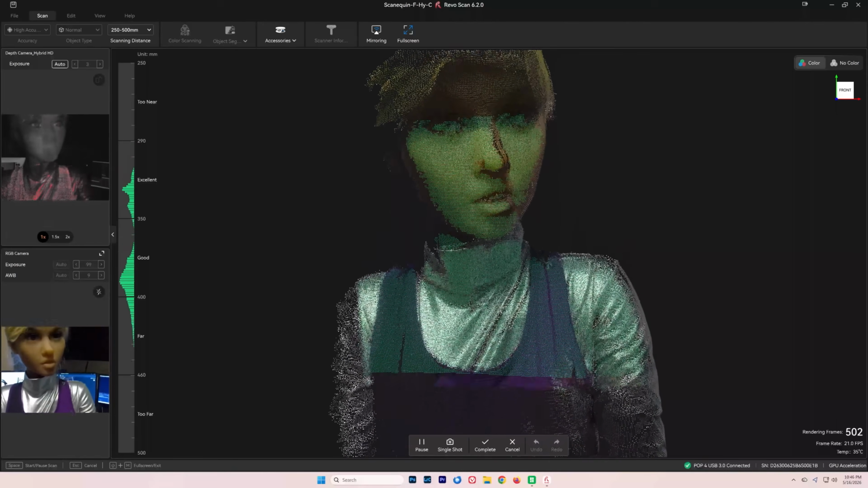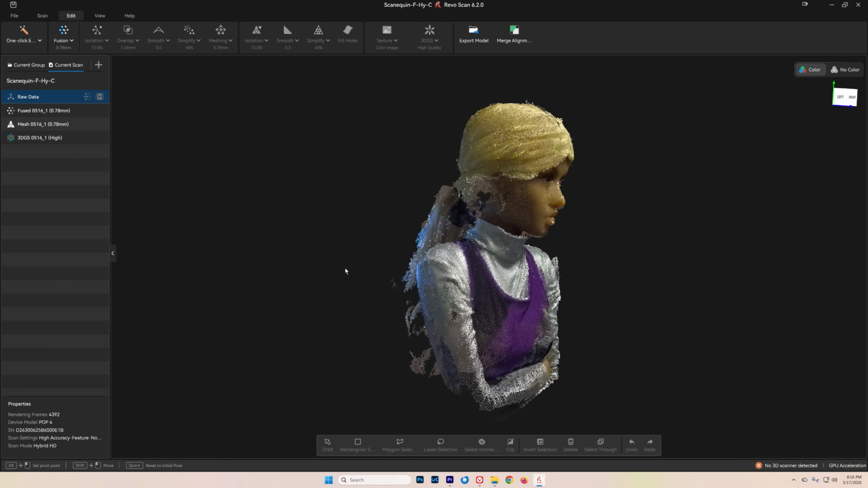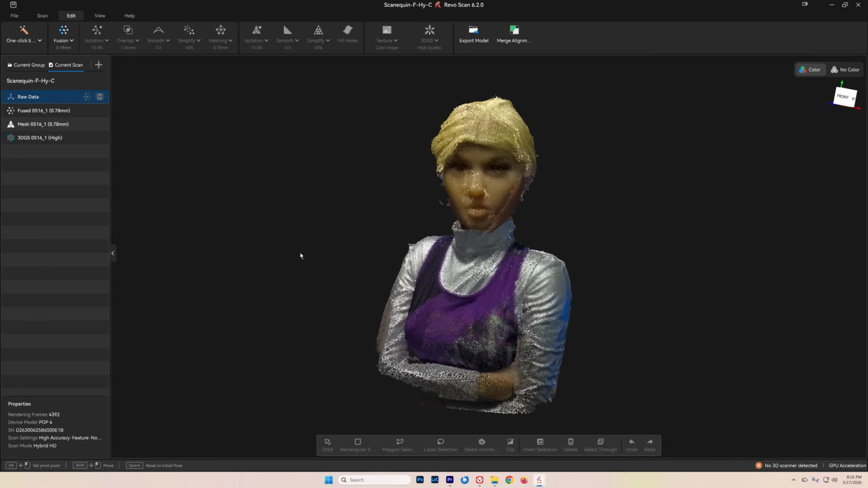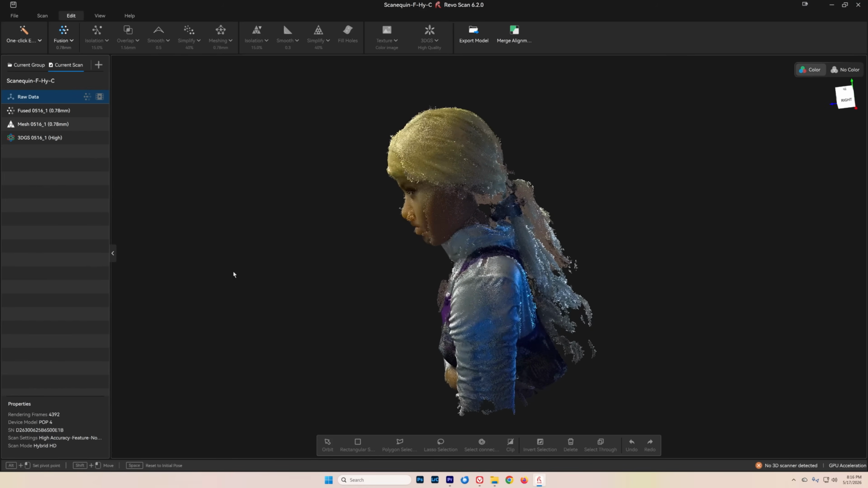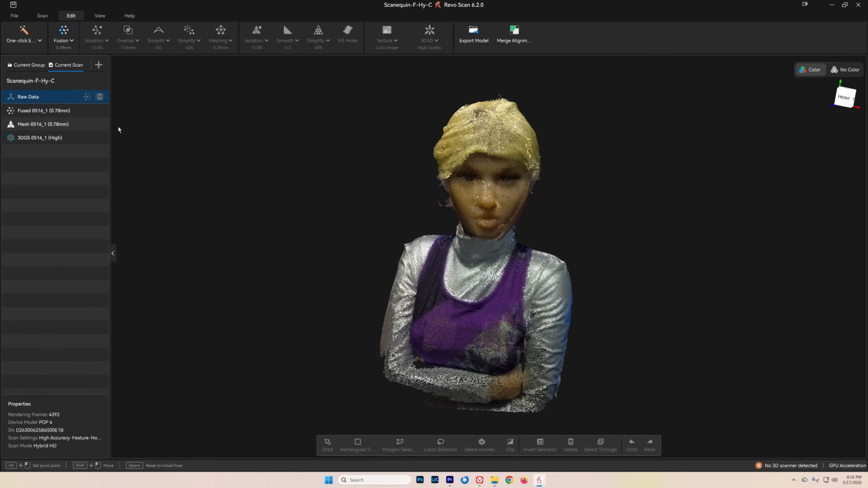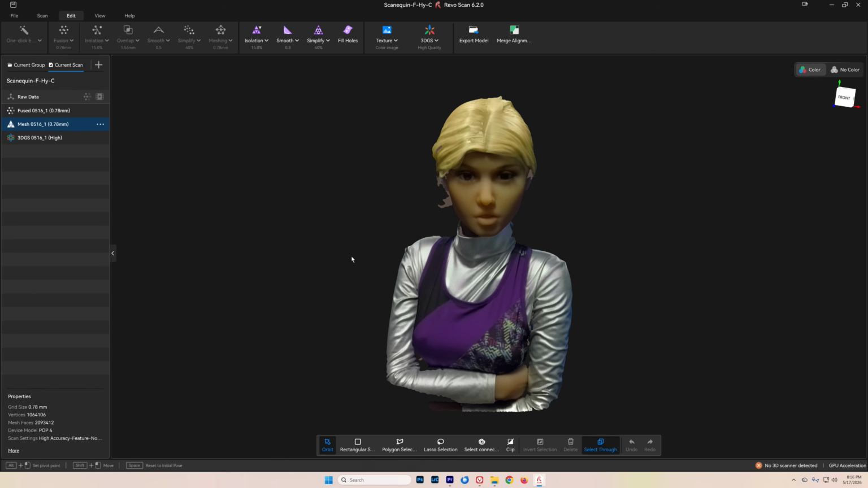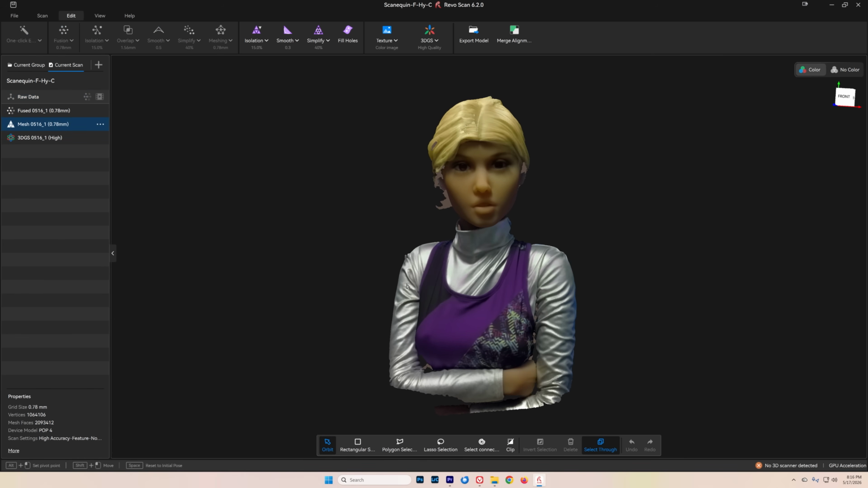Now, let's take a look at the finished scan. And here we have the complete scan, the raw data. Now, again, I was not going for perfection. I didn't care about the back here of the head, all the hair in the back. So that's the raw data. Here we have the fused data, and then here we have the mesh. And I haven't done any cleanup to this or anything.